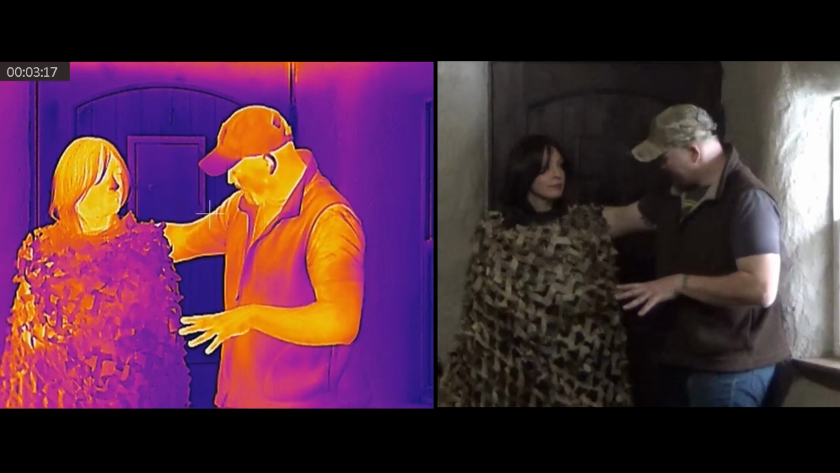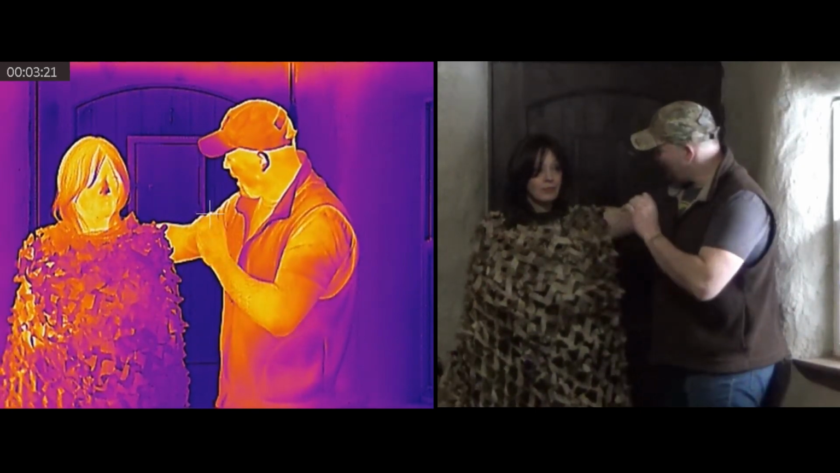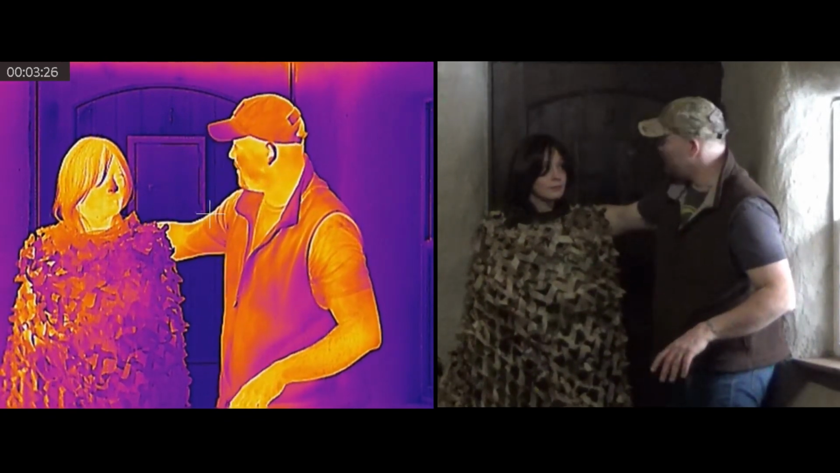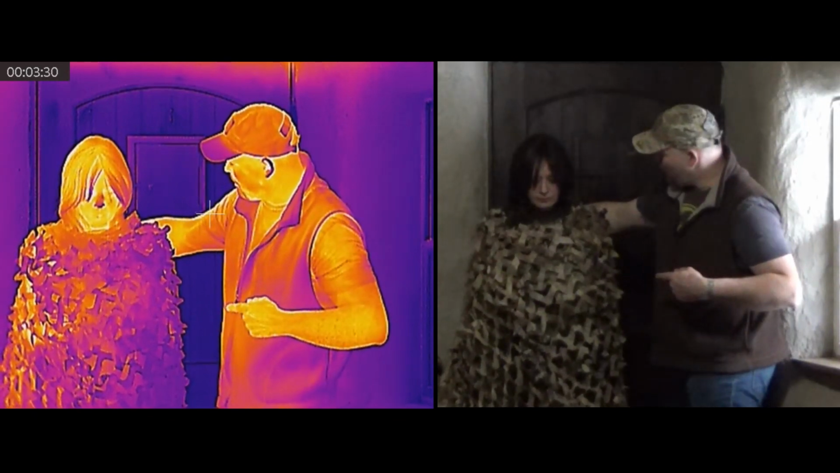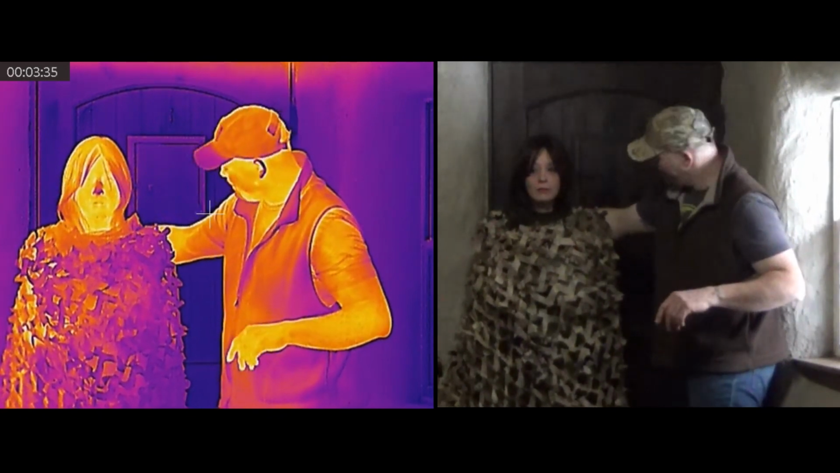Now it's mesh based, and there's a lot of holes in it. So that's why I'm curious, the overlapping holes, how it's going to show on thermal. It's going to be more effective than the old cans. But how do you feel? Does it feel like it's warming up? Does it feel like it's kind of stabilized? Feels like it's warming up. It is? Okay.